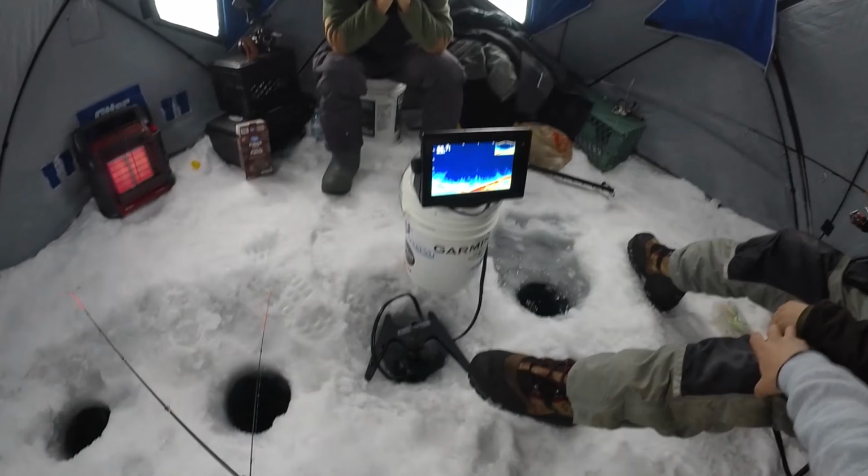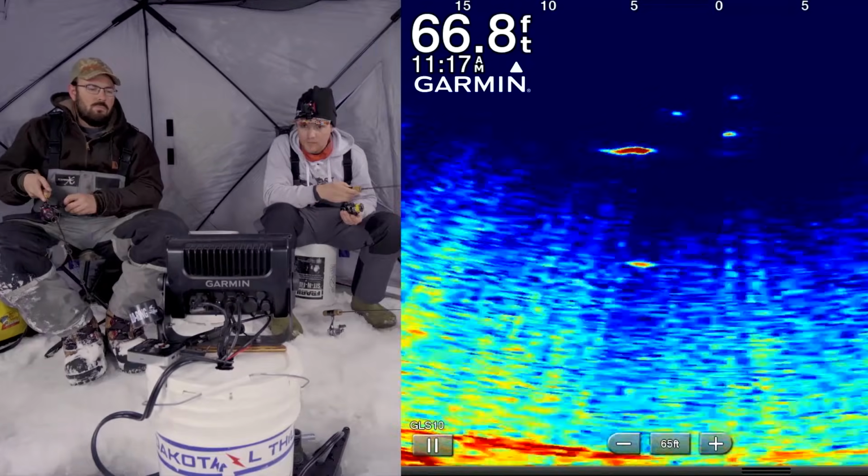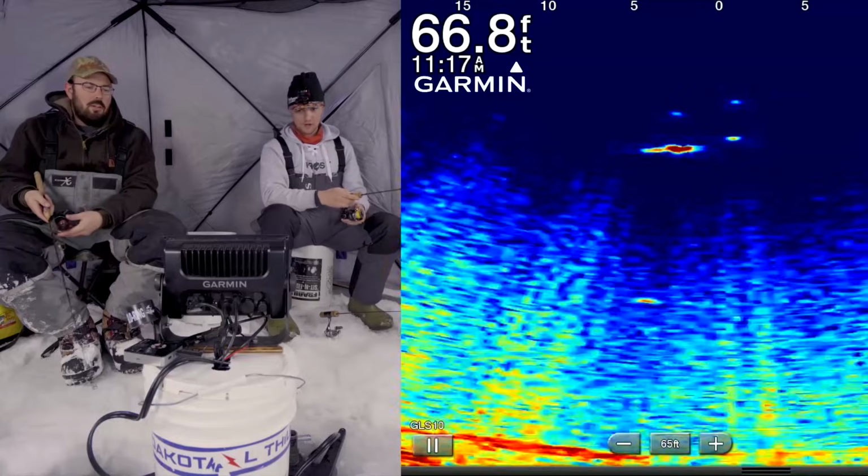There you go. Got a fish coming in from the side, but not to my bait. He looks to be heading towards my bait. I don't like it, Kyle.